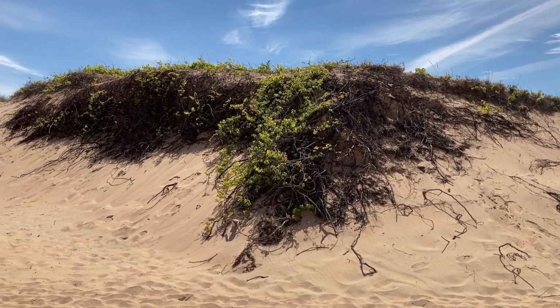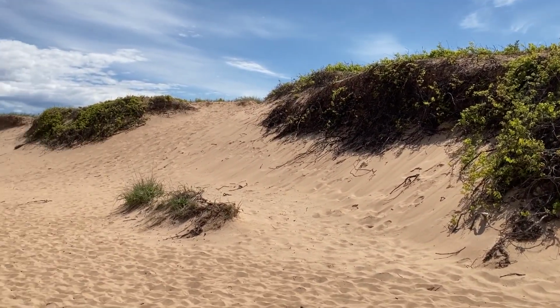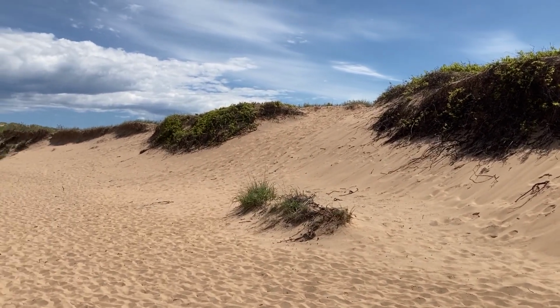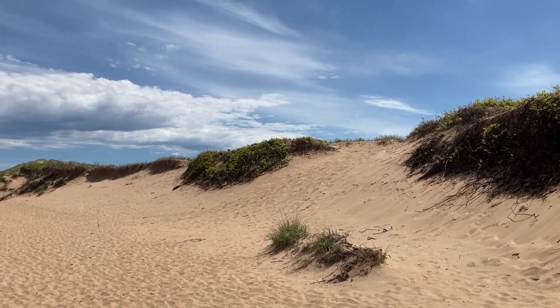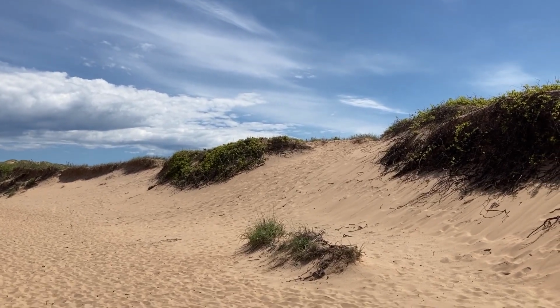This way you get some detail of what the vegetation, the organic matter is here, and you also get an aspect of how it measures up to what's beyond.